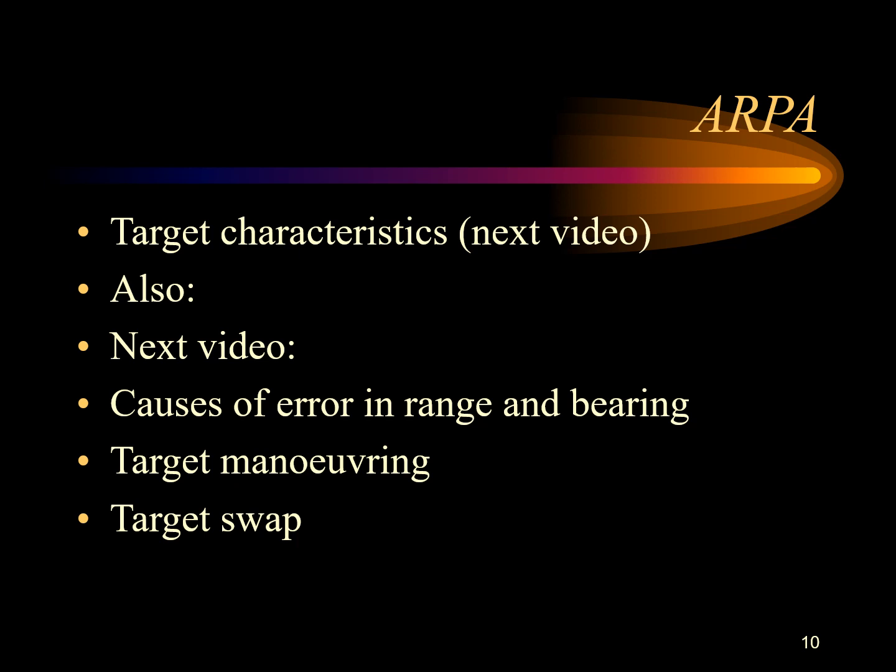So we'll talk about how the echo return from a target is what all the range and bearing information is based on. I'll also talk about the causes of error in range and bearing, and in that I'll also talk about the target maneuvering aspect and how it influences the tracking of targets, and how does track swap also affects the tracking accuracy or causes of error in range and bearing.